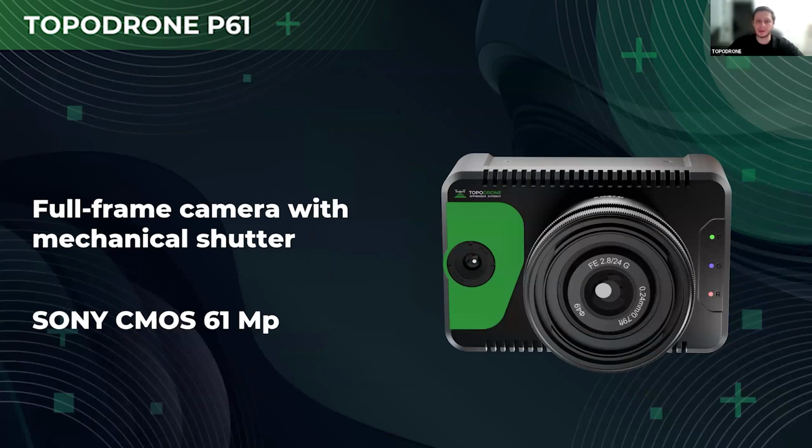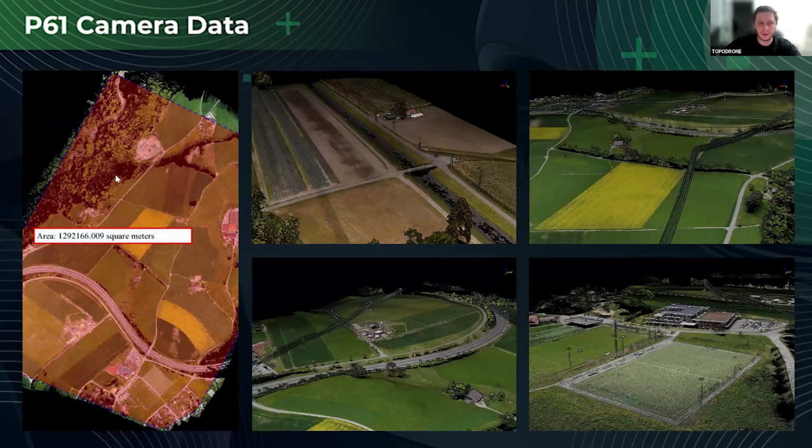It's the first camera which was developed by TOPODRONE. We are using the RGB lens. This camera helps us to generate awesome orthomosaics, colorize the point clouds, and for sure it gives us an incredible visualization. Here we have the orthomosaics. Using this camera, we can colorize the point clouds, and we can cover really huge areas per one flight, I would say up to 2.5 square kilometers.